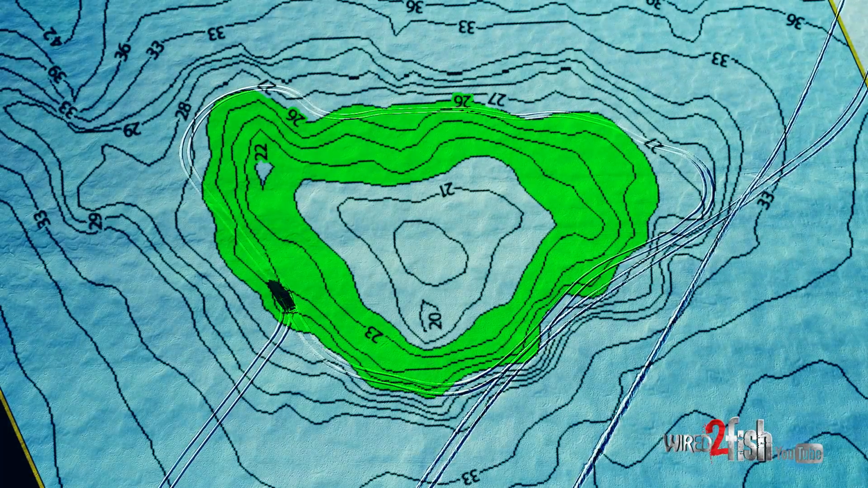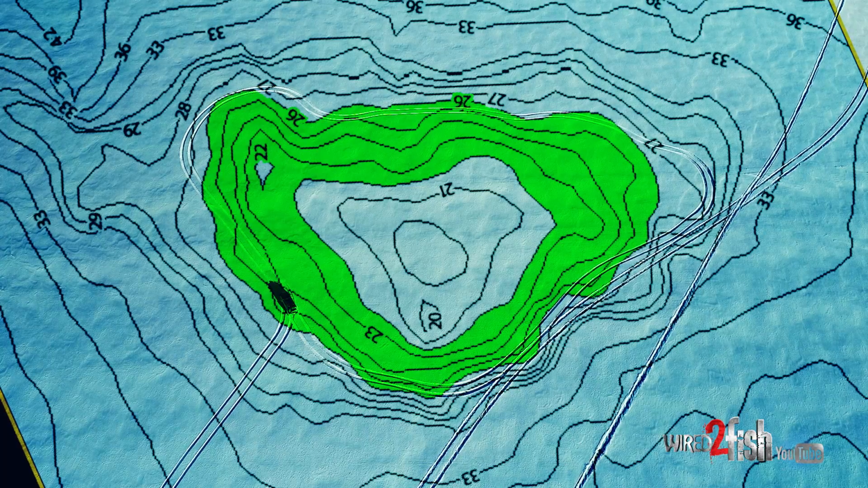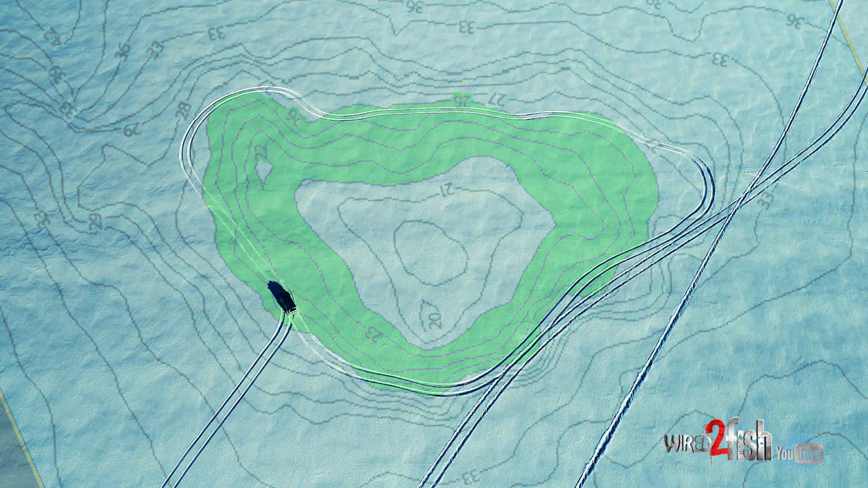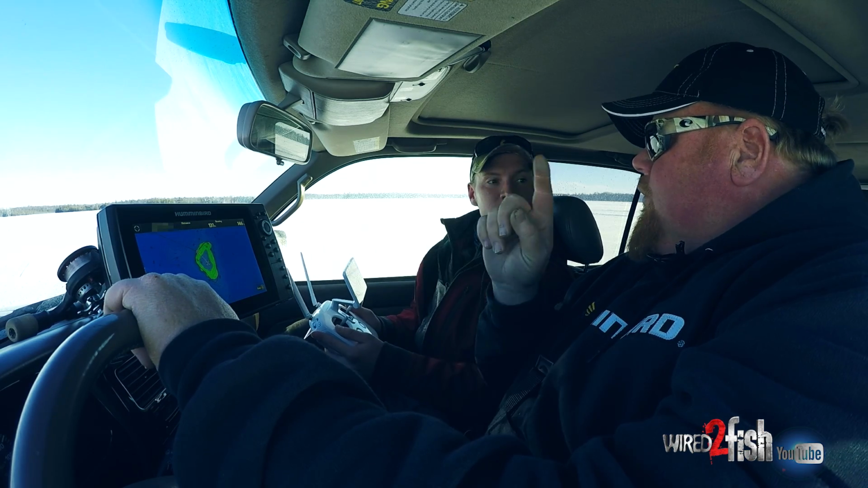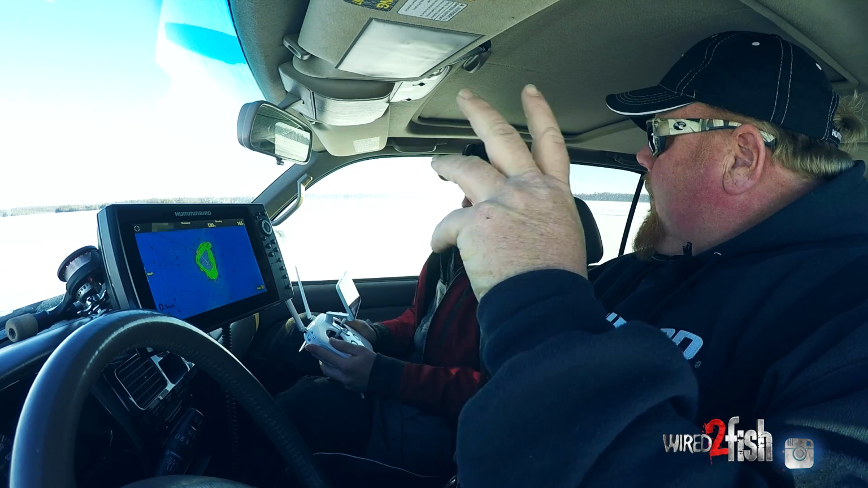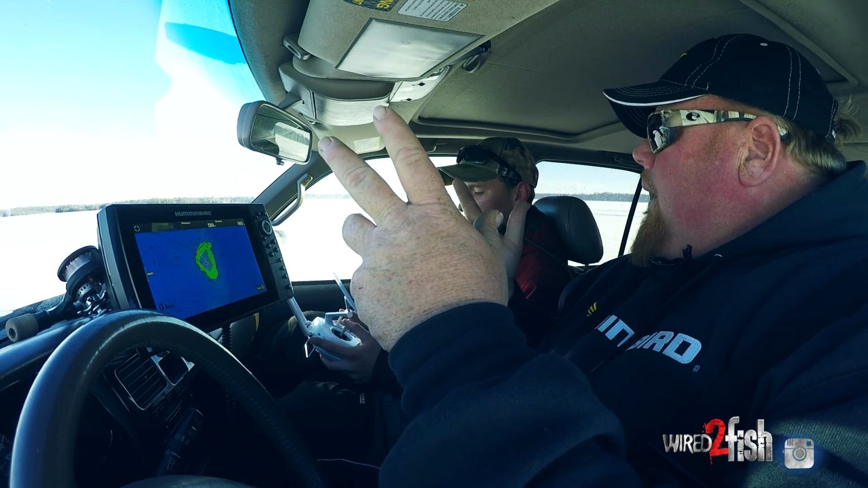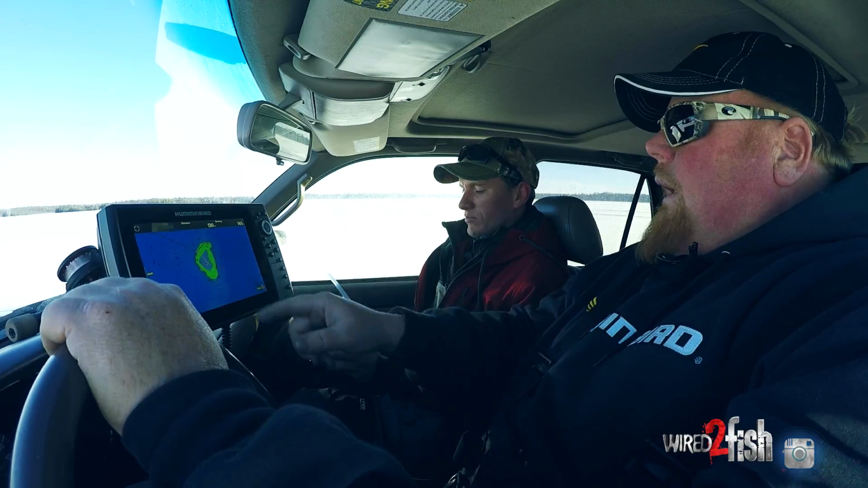Now, comparative to the truck, you can see how big this spot is. And without having this and the drone in the air, you'd think this is a small piece of structure on a map. It gives you a true understanding of how big these structures are. And on a limited amount of time, I don't have a lot of time to go find fish, so I want to find them fast. This really helps you out.